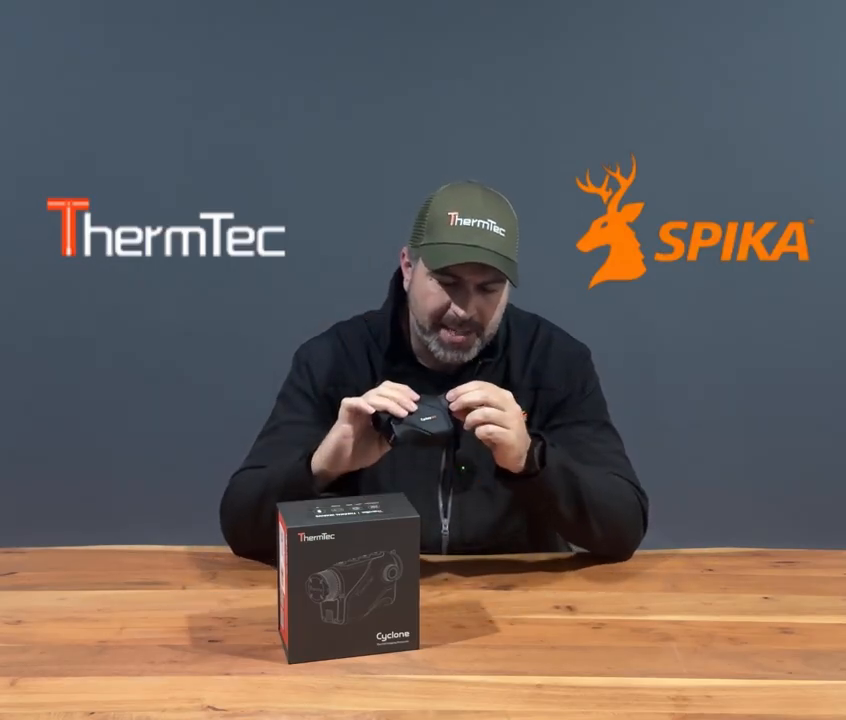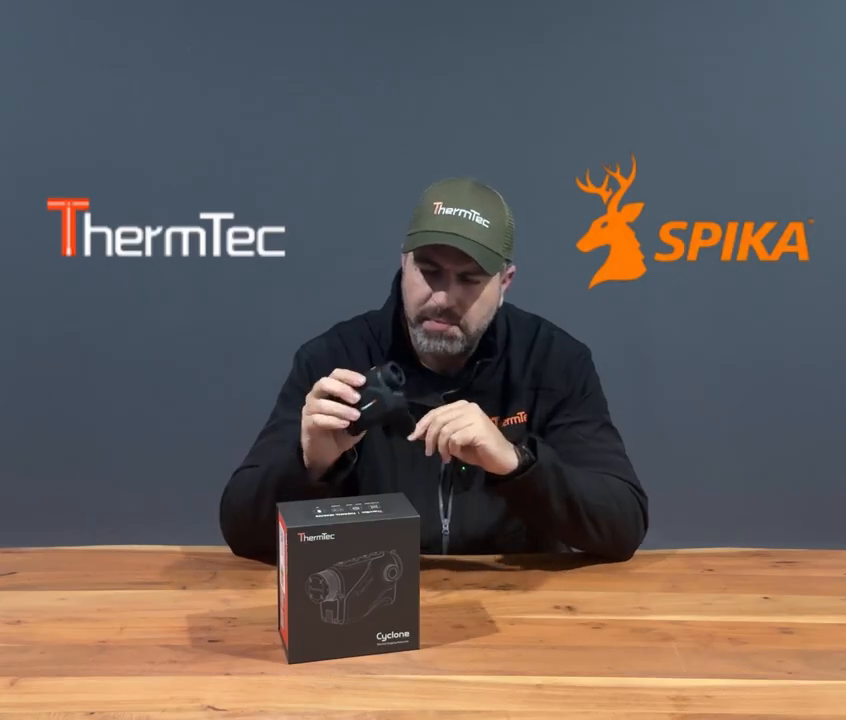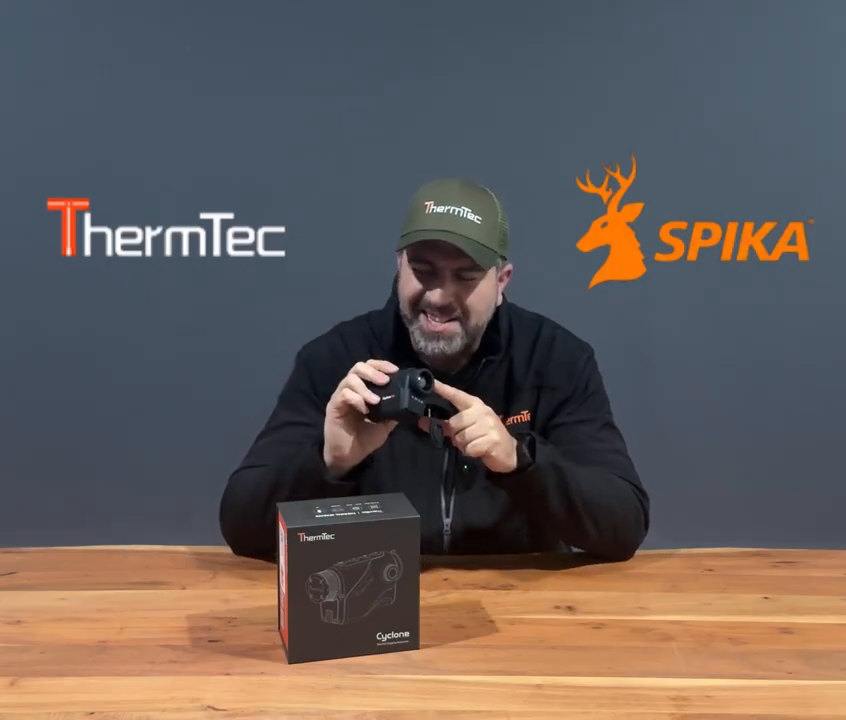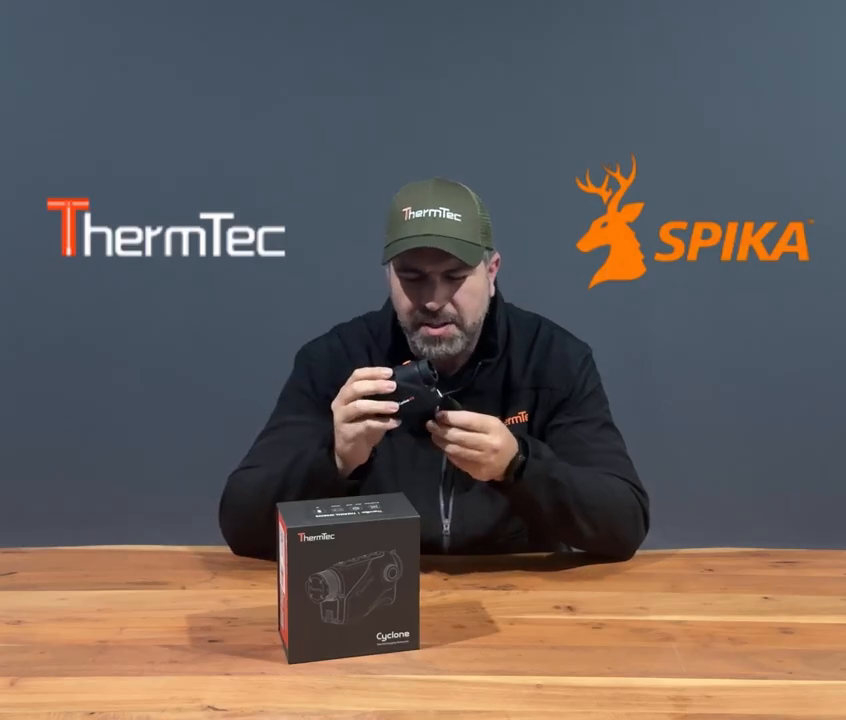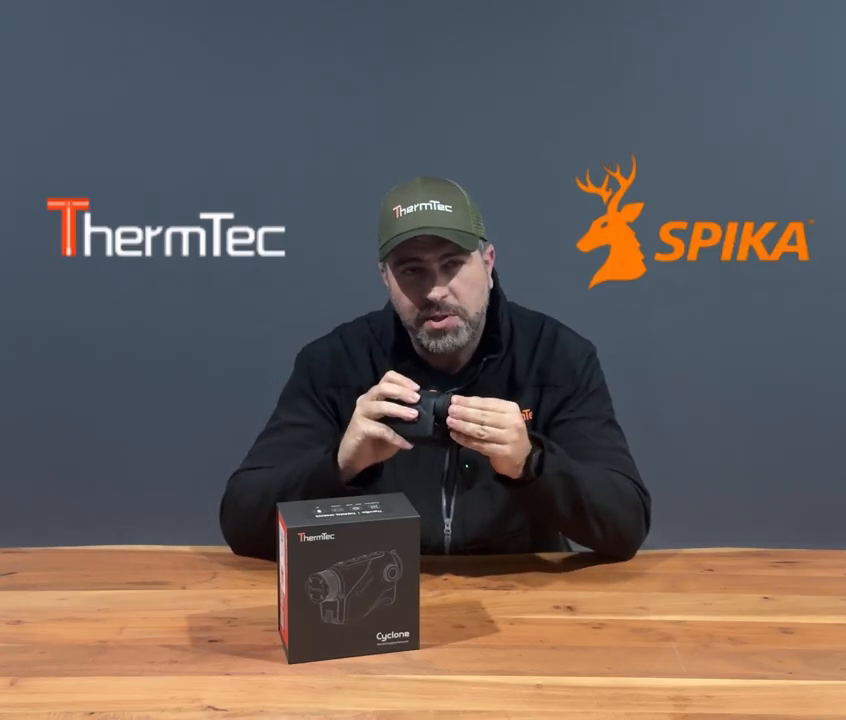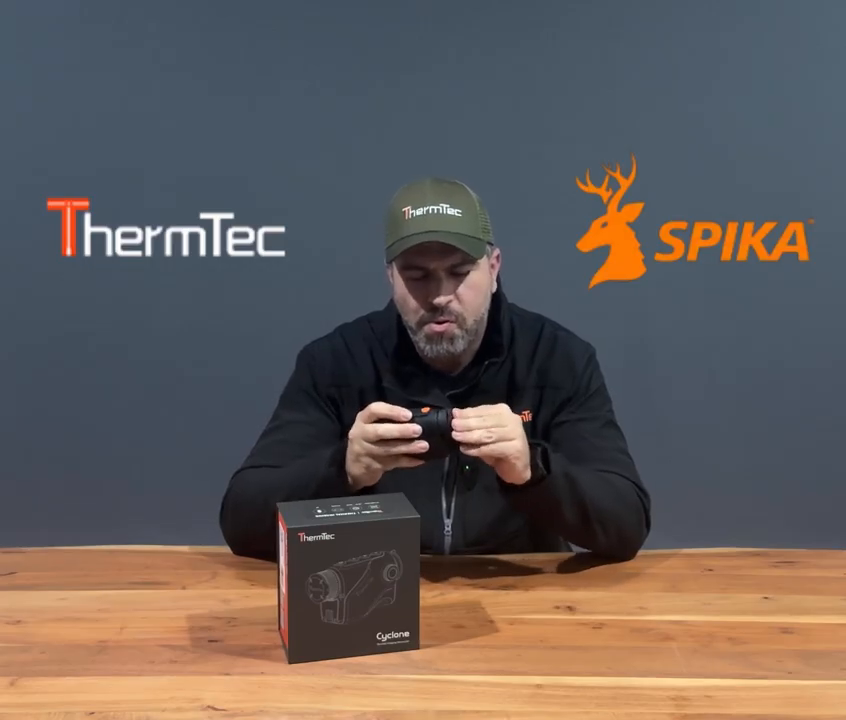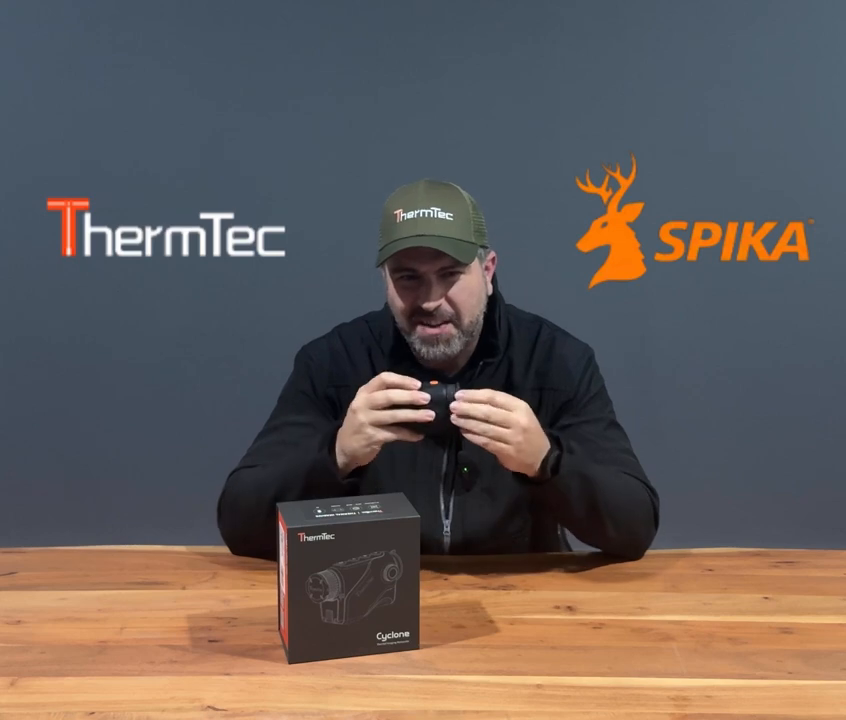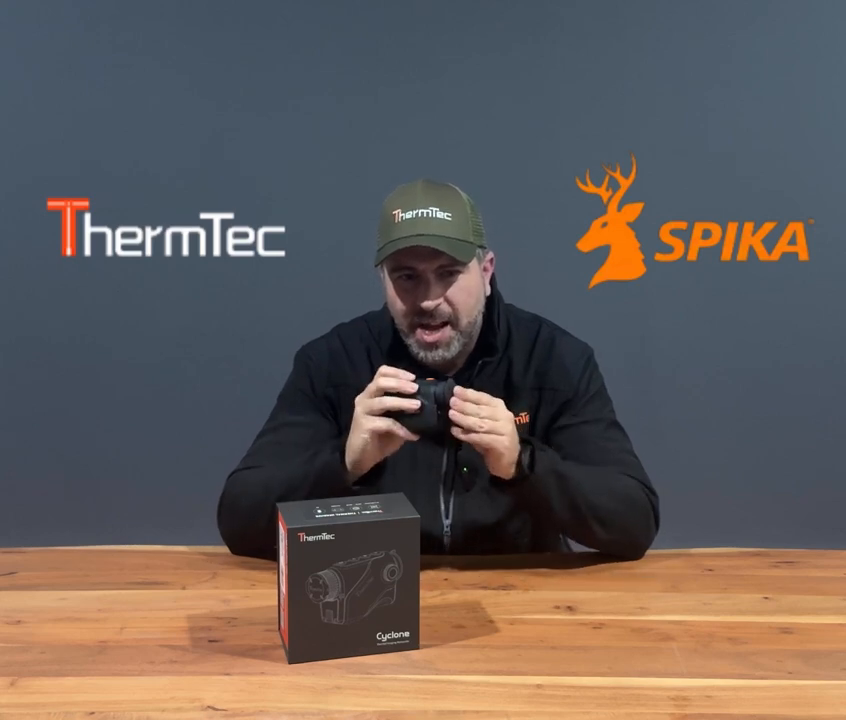Your objective lens here, again, not a massive one. No comments out there. That said and done, 25mm, definitely for the size of the unit, it is adequate, and it is, what's the word I'm looking for? Enough. So that's said and done, guys. Like I say, that covers that side of things there.